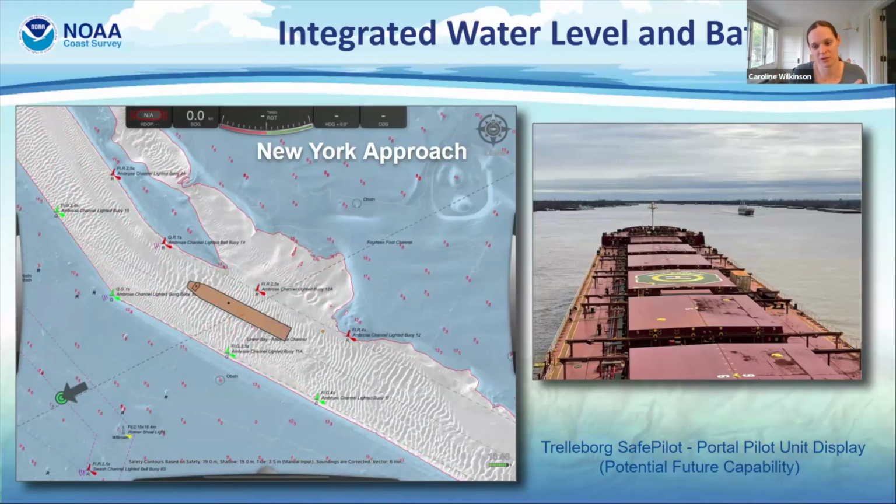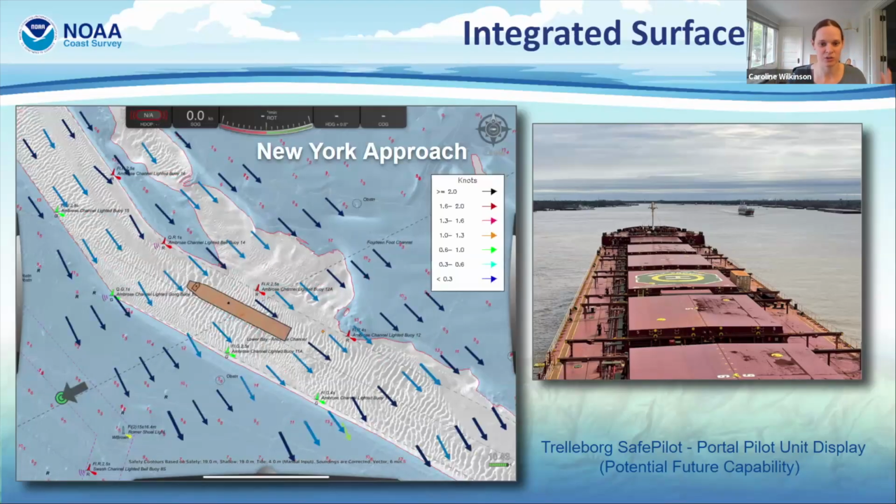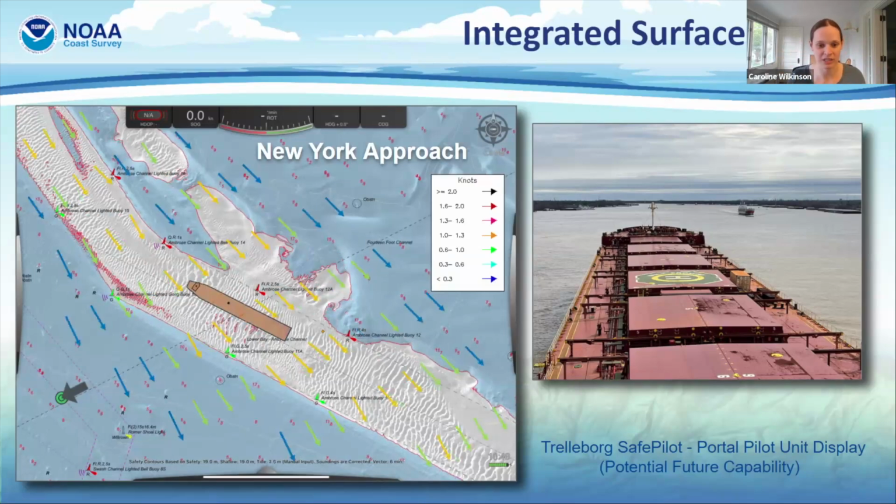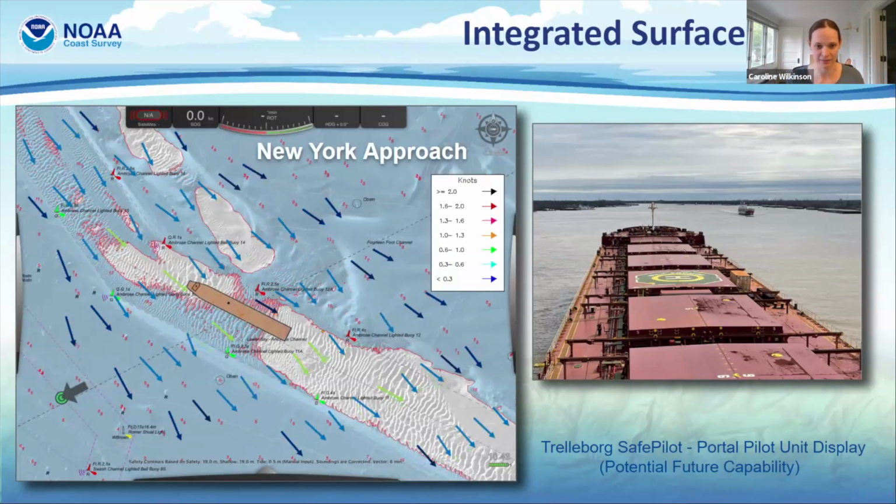Because previously those numbers are static, right? And so it doesn't represent if the tide is maybe higher or lower, if the current has come in, as you can see in this page here. And so this will show you a lot more of this real-time information of what's happening on the water body you are navigating on.